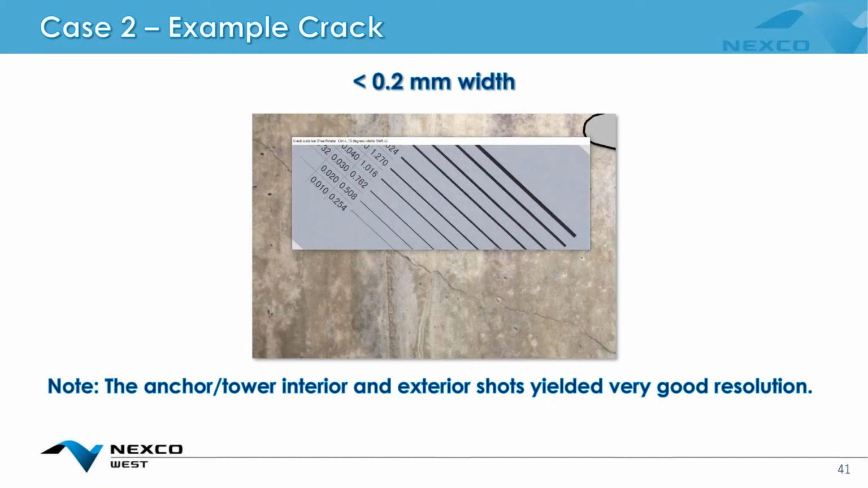And one thing that we were very happy about is in both the box interior and the column interiors, the width requirement was 0.3 millimeters, but we were able to detect down to 0.2 and occasionally 0.1 in some cases. So we exceeded the detection requirement.